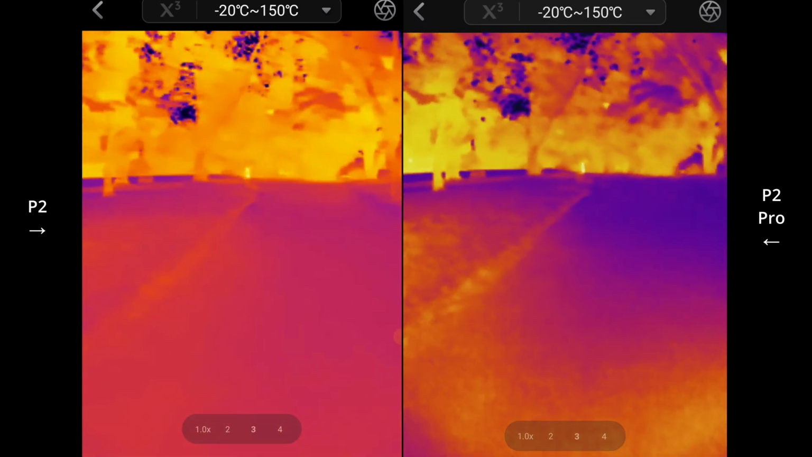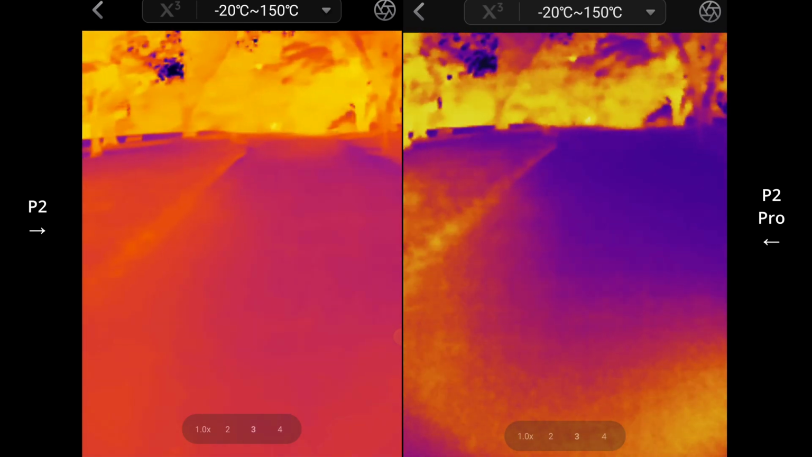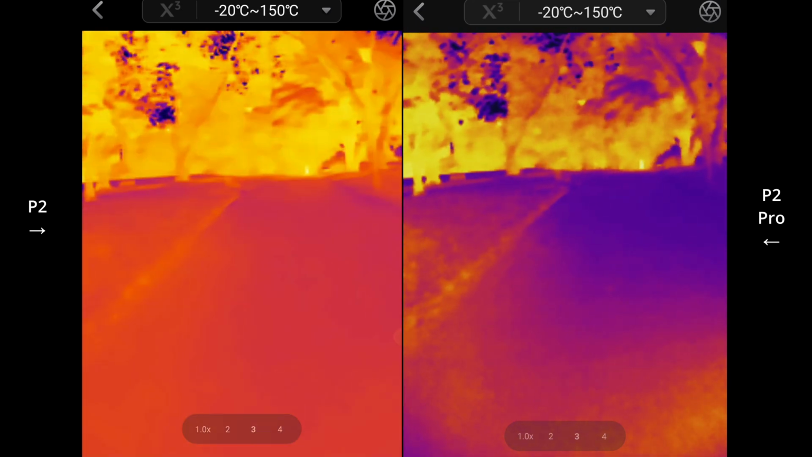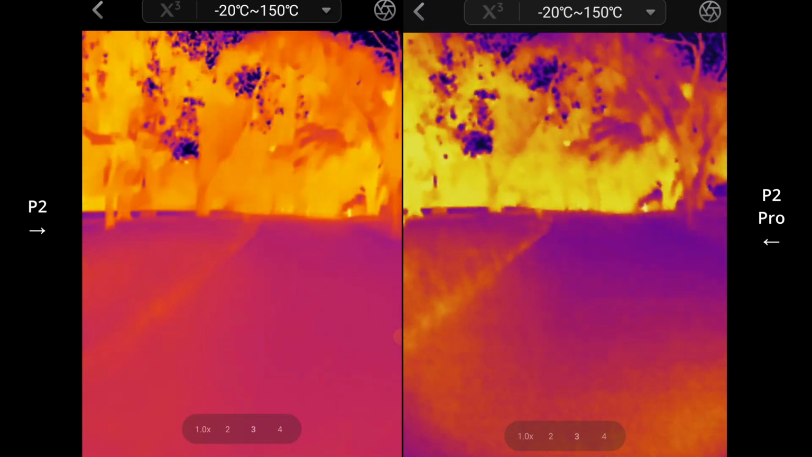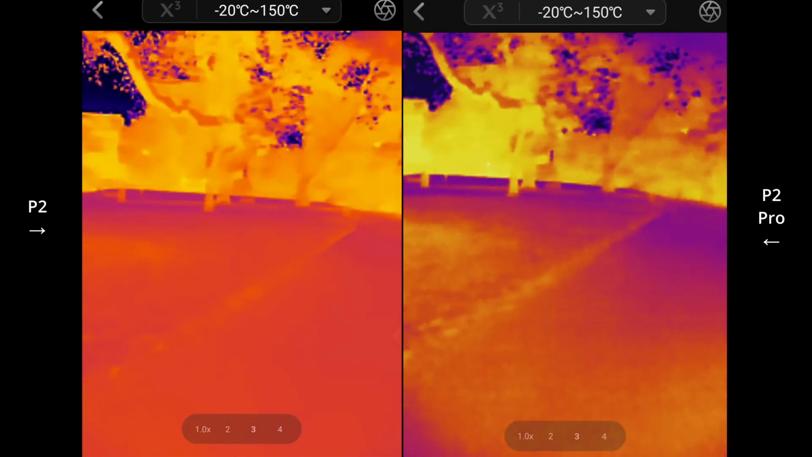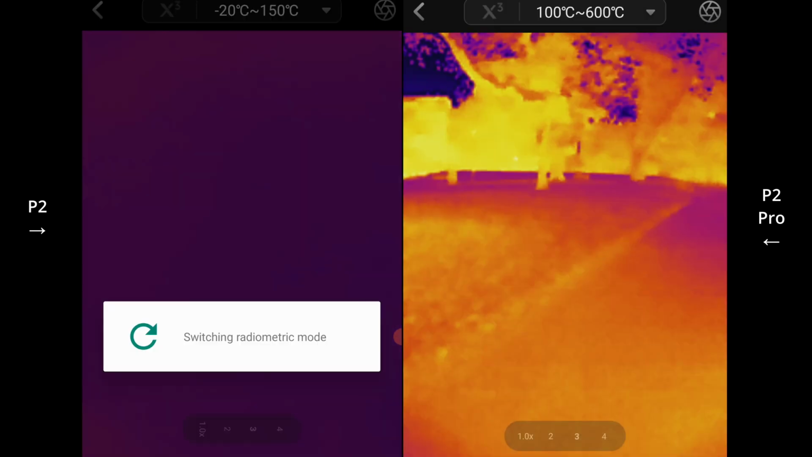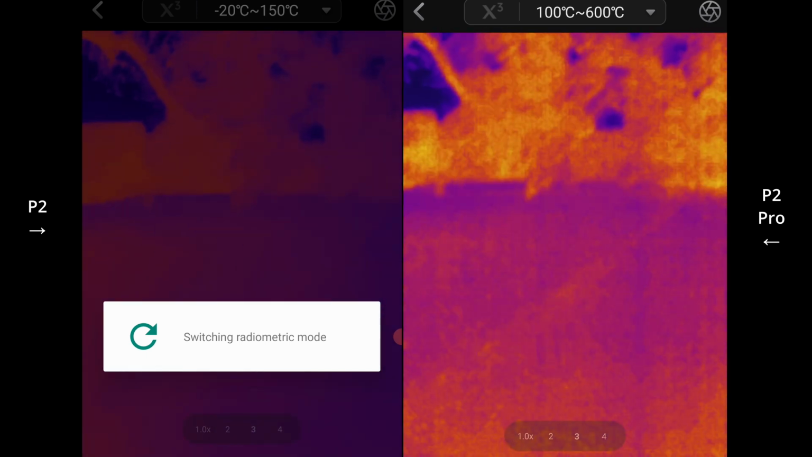You can play around with the contrast and the brightness a little bit like this to really just bring out contrast better. Anyway, it's just interesting how there is a slight difference. Maybe if I pop them both into the 100 to 600 degrees Celsius range, I just want to see what they both look like side by side.